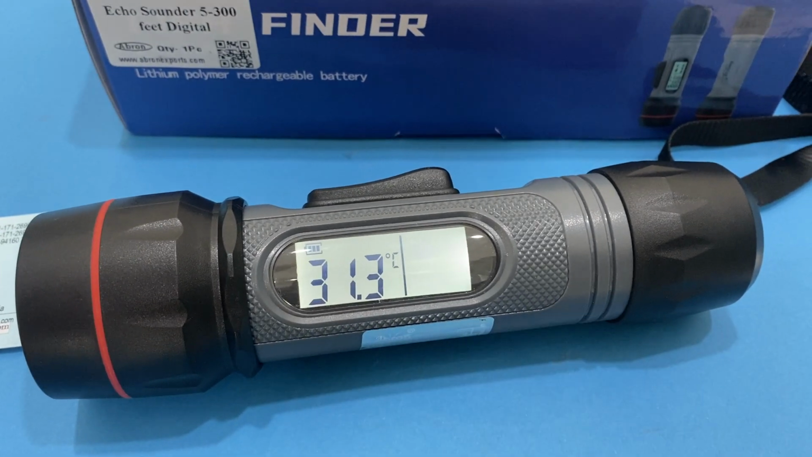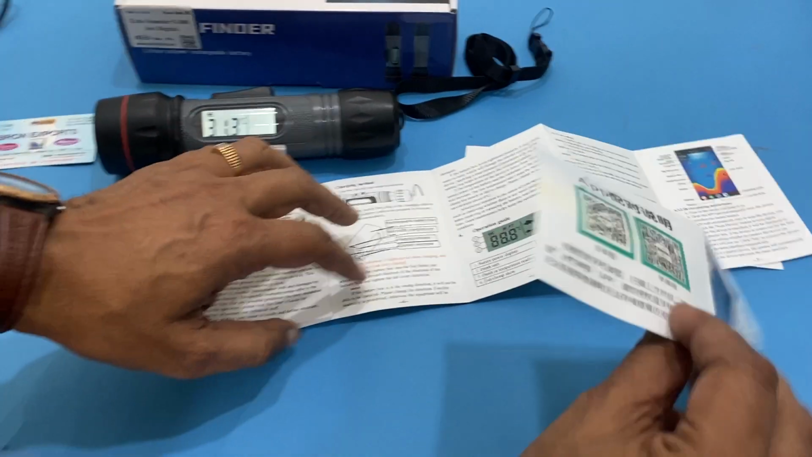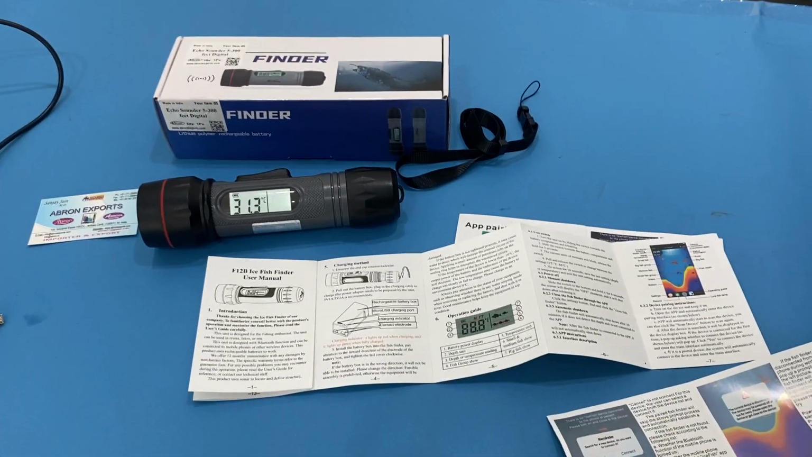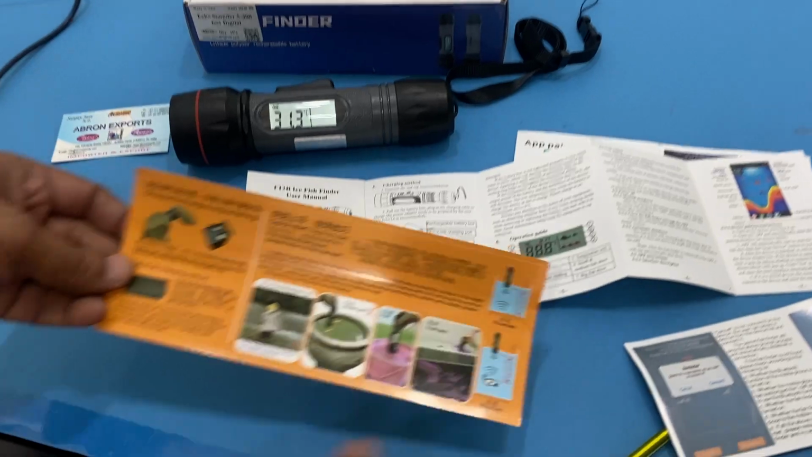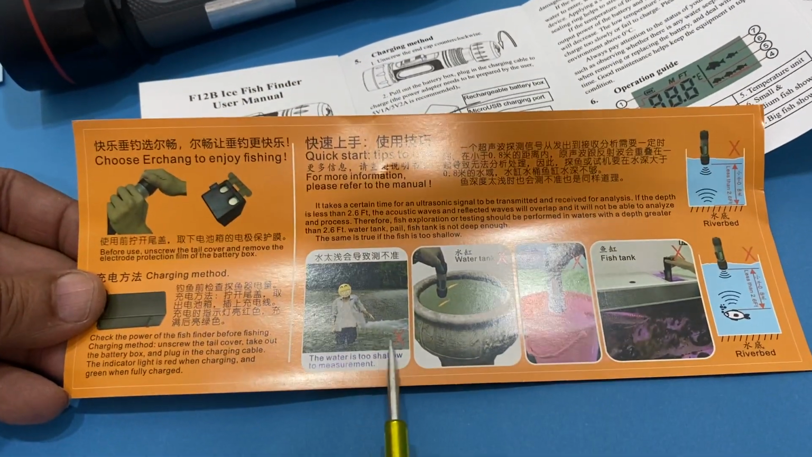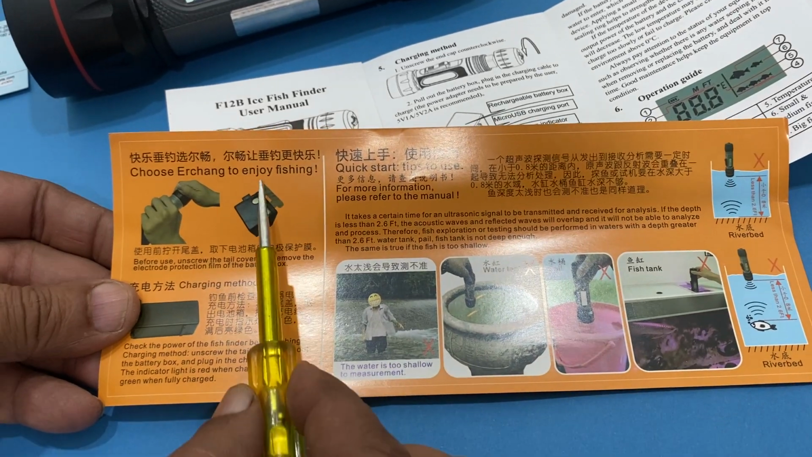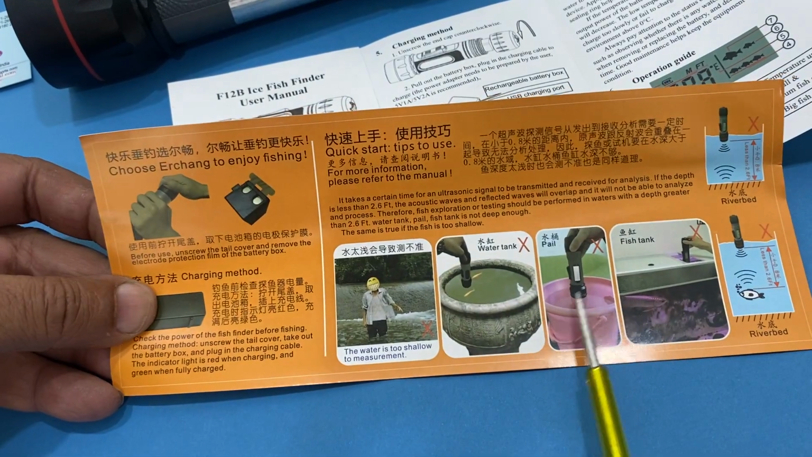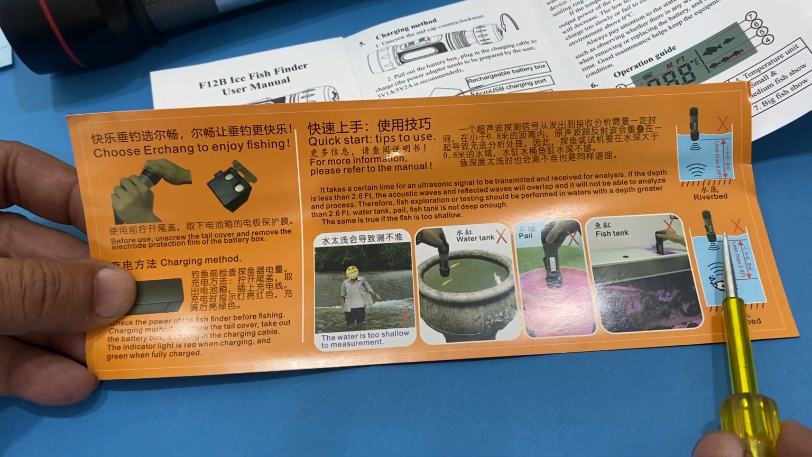It will not work in smaller places. I just show you where it will work and where it will not work. There is one more manual. It tells you it does not check a small water tank or a very small muddy place. This is the battery system. You have to open it. It does not work in a bucket or a small aquarium.